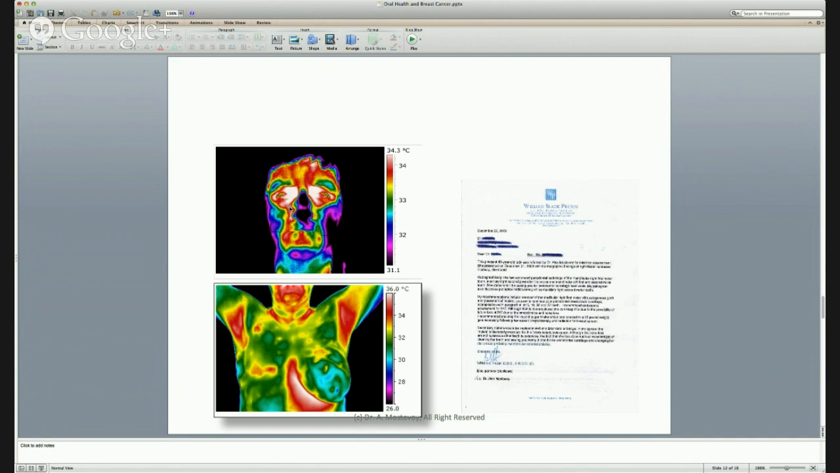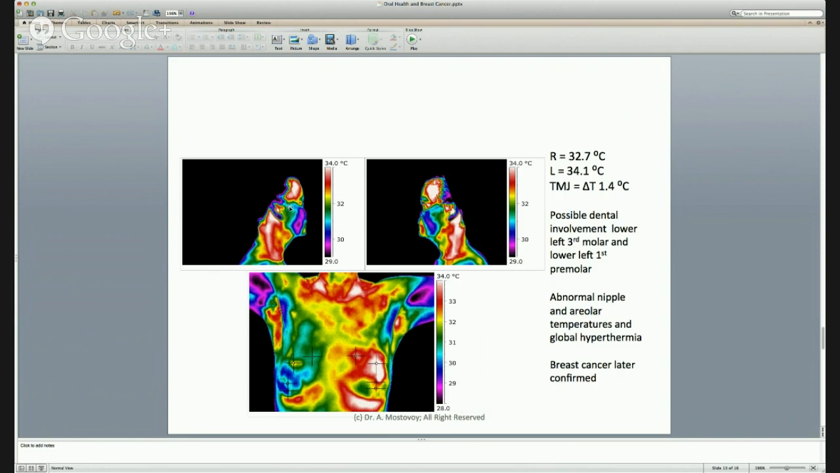Now, in this case, again, we can see that there is TMJ, temporomandibular joint disorder, and possible dental involvement. Of course, if you look at the breast, you're looking at the hot spot area covered with red and white, which is very, very hot, and abnormal nipple temperature, global hypothermia of her left breast, and of course, breast cancer later was confirmed as well.